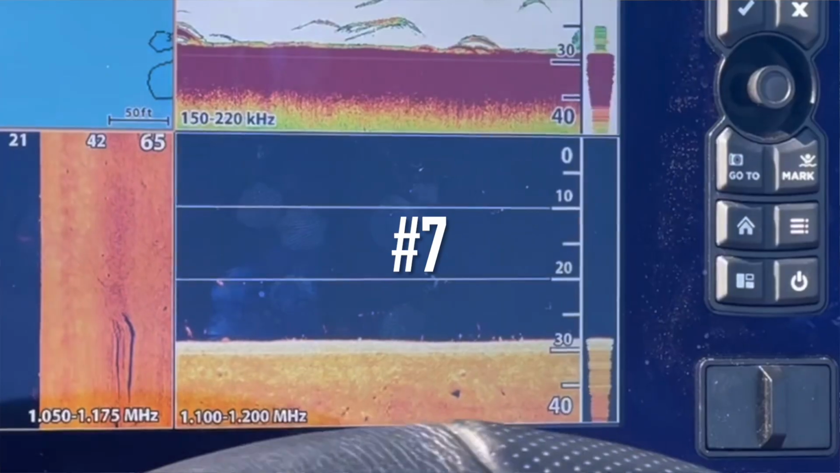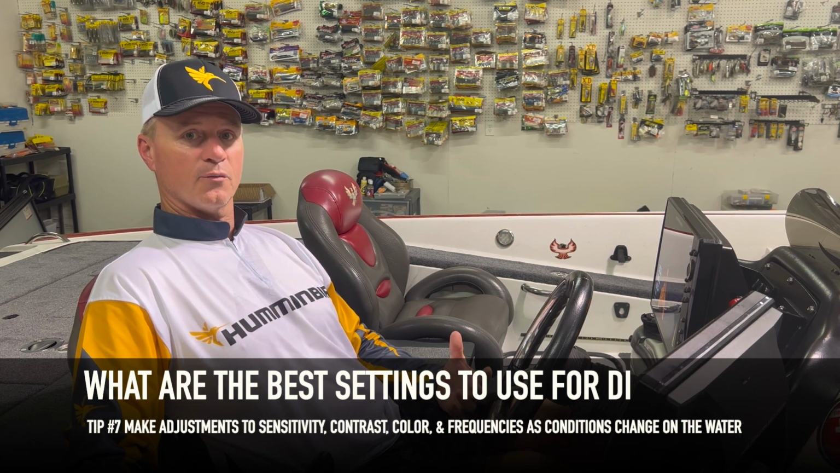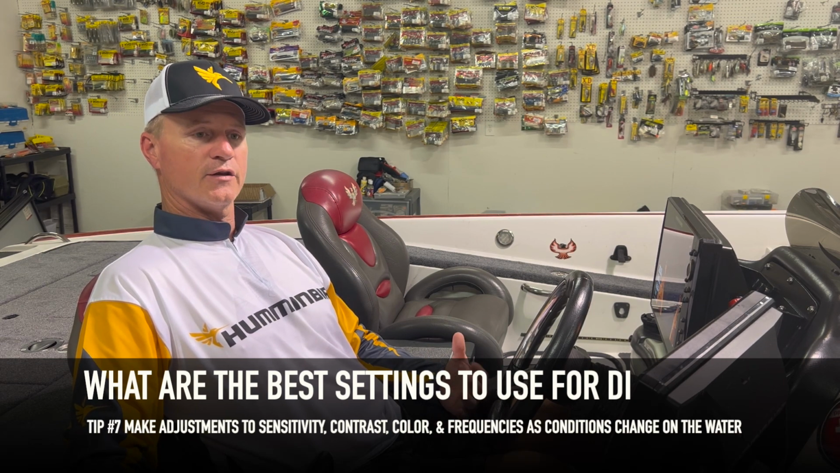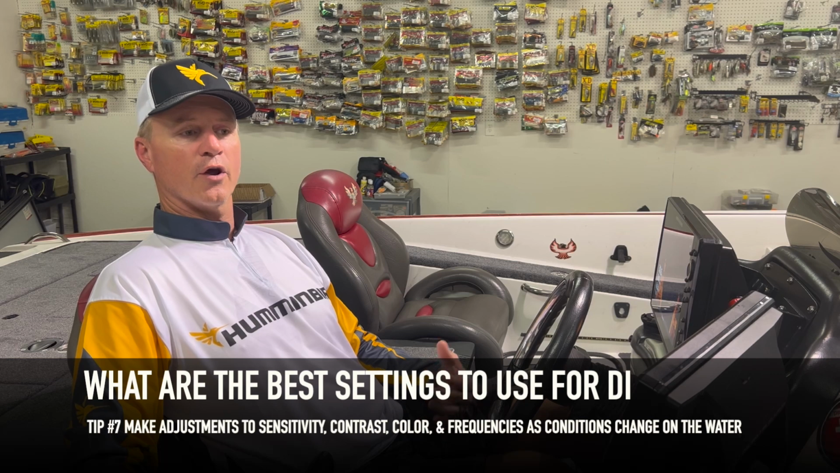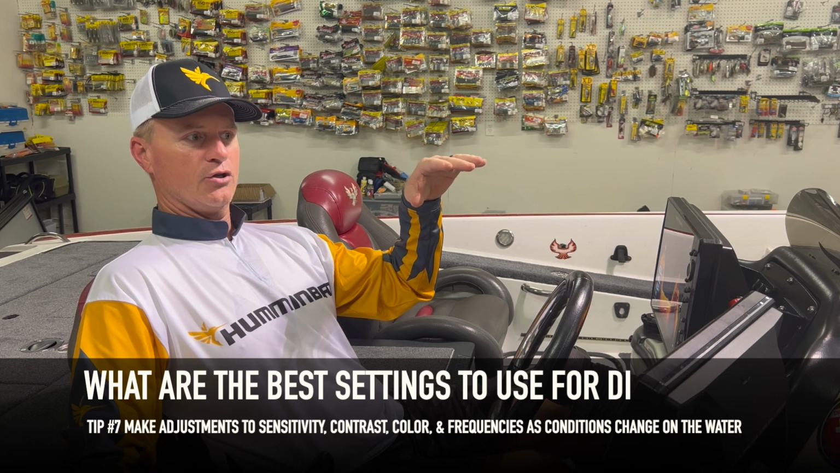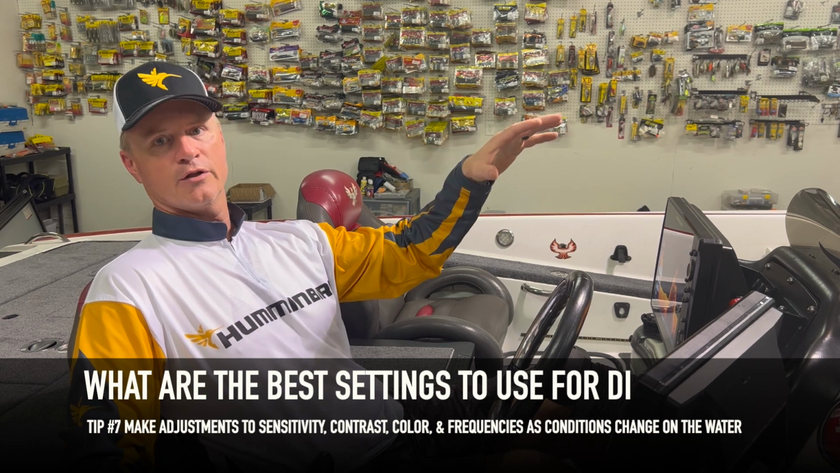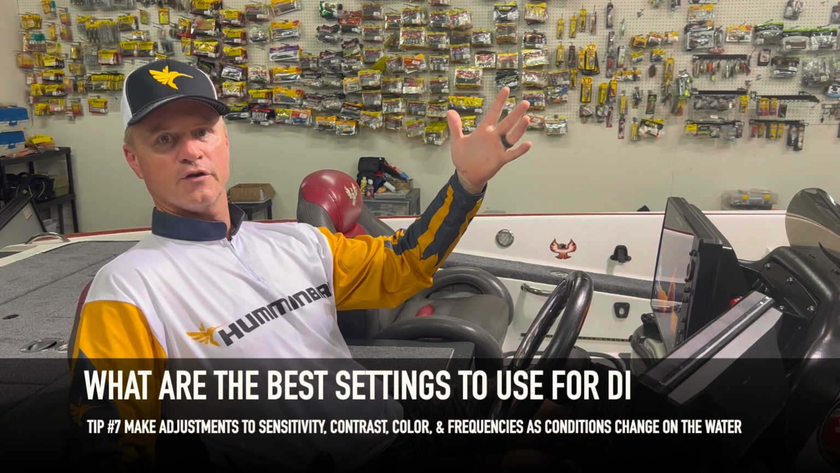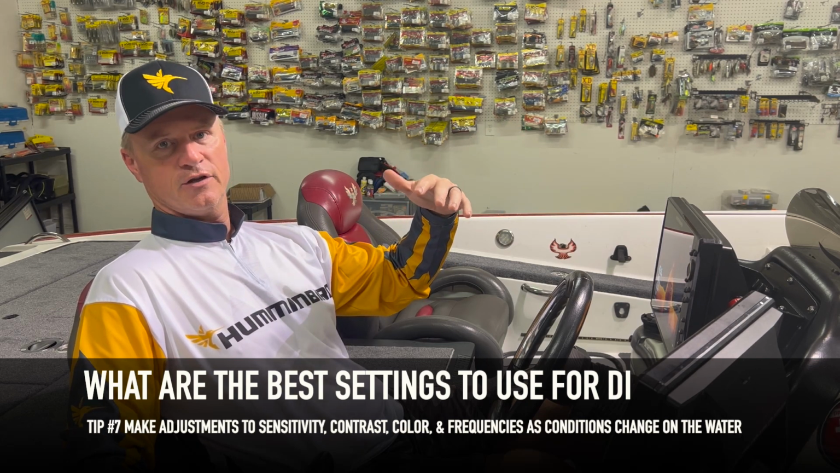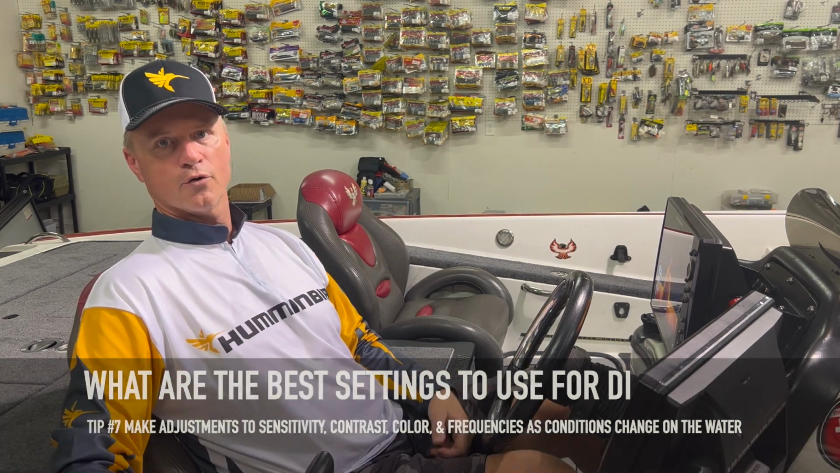There are no best settings. You can start out at the factory default settings that Humminbird sets up. It's always going to take some adjustment on your part, whether that be sensitivity, contrast, colors, different things that you're going to have to make adjustments to when you move around your body of water. So let's say that you move from one pocket to the next pocket and you encounter maybe a creek run in and you've got some mud, some particulates in the water. It's quite possible that 455 might be a much better frequency to use in that, and then you might have to decrease your sensitivity a bit. So it's all about making adjustments every time that you move throughout your body of water during the day.